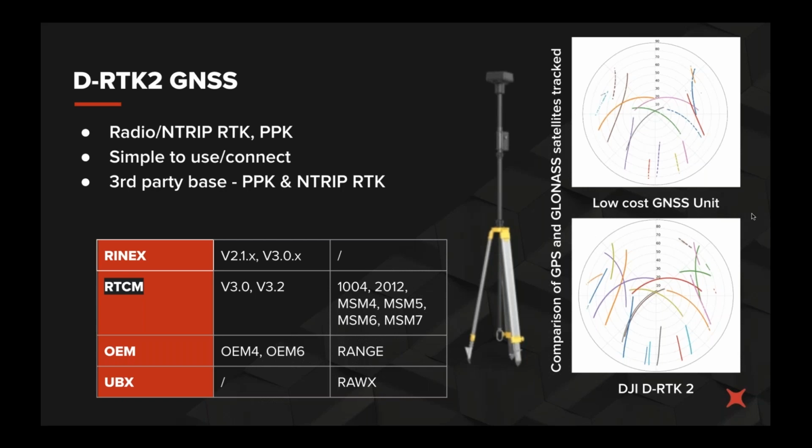And you can always use them for PPK processing. There is a workflow for doing that in DJI Terra, which we aren't going to go into in this, but we can provide that later on if people are interested in it.